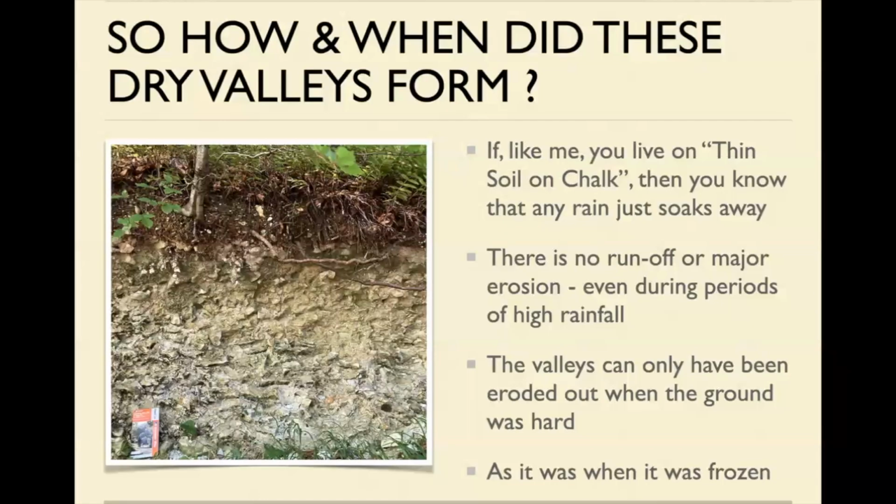But how do they form? Now, if like me, you actually live on the chalk, your terrain is classified as thin soil over chalk, which is exactly what you're seeing here. This is the soil, this is the chalk. There's precious little for things to grow in, but they do, rather miraculously.